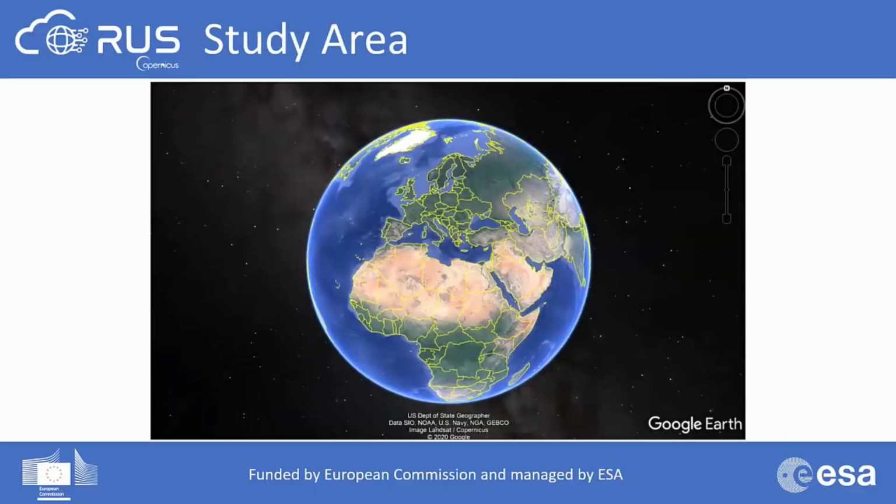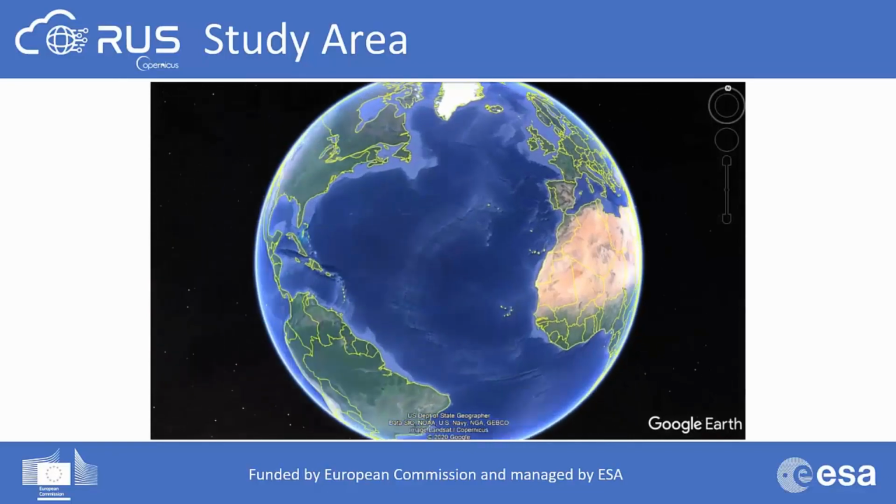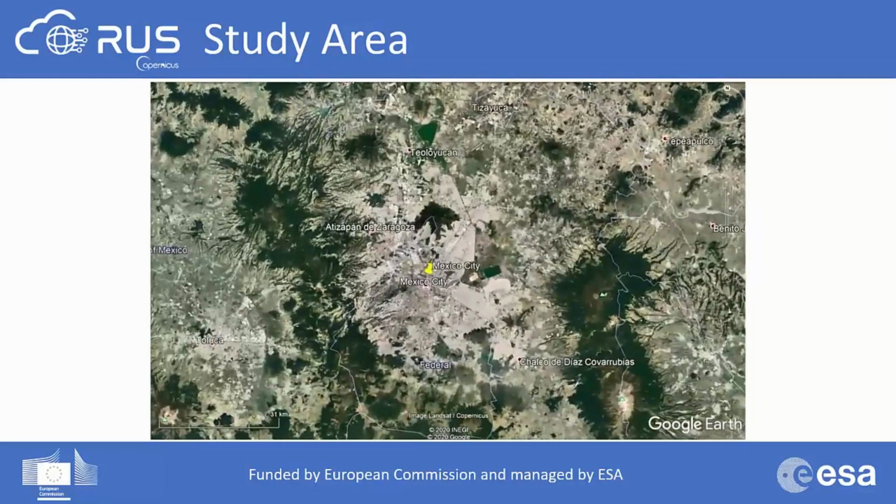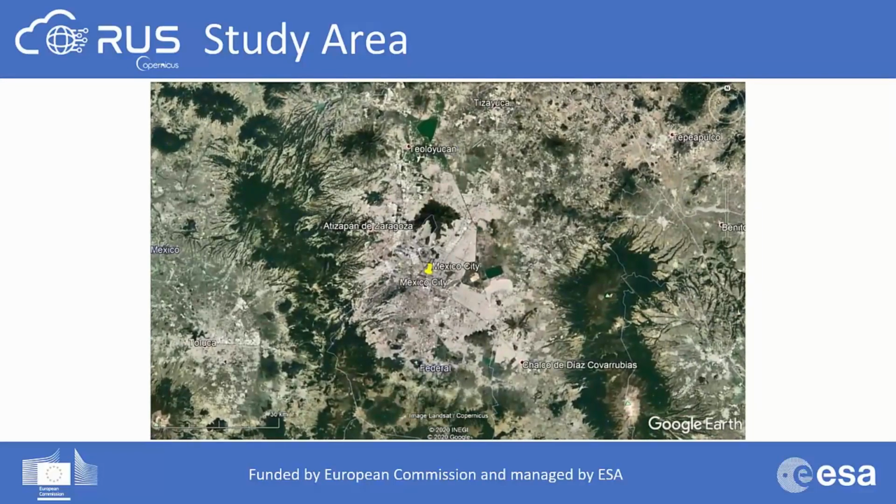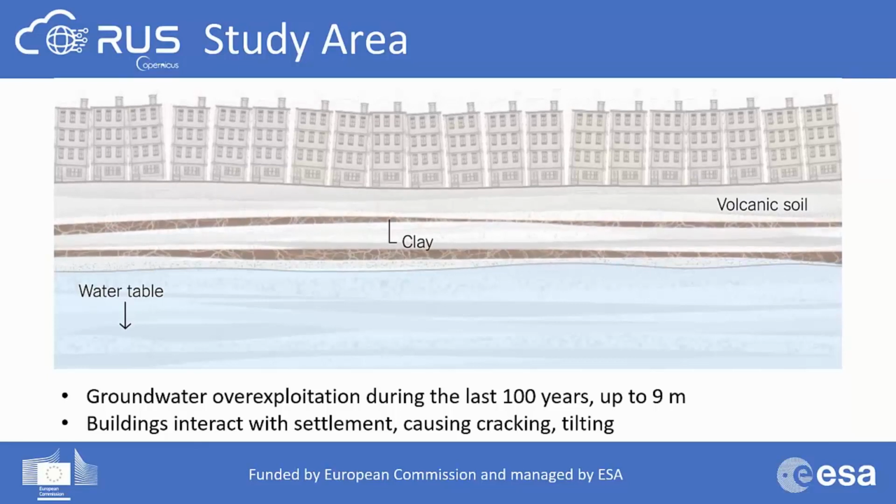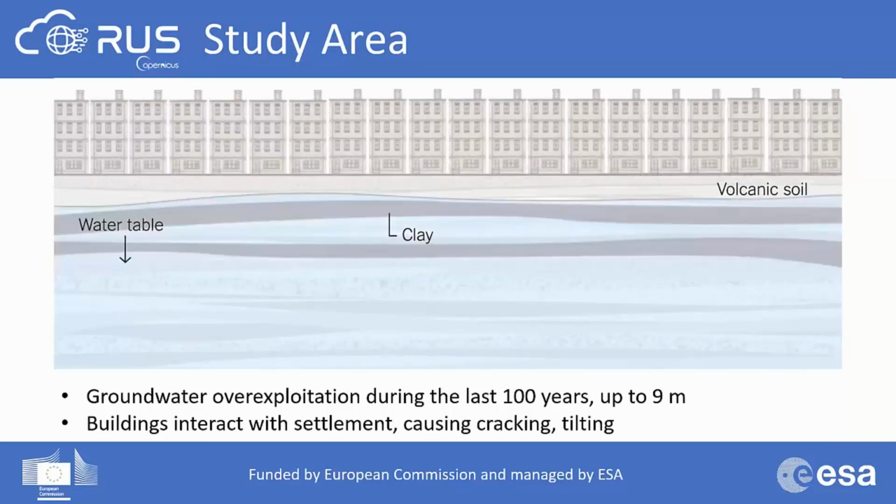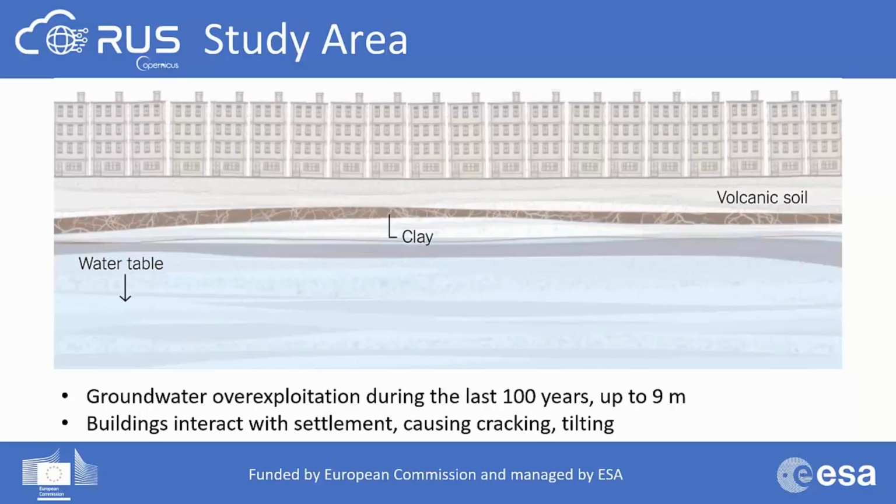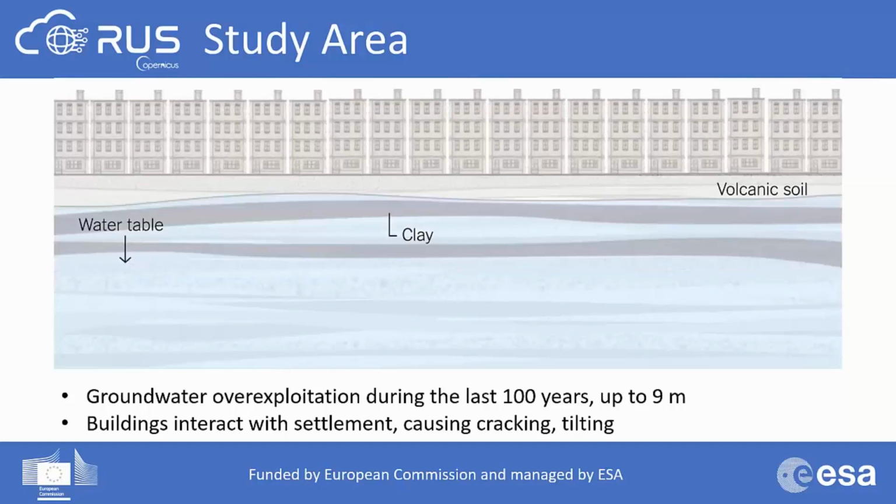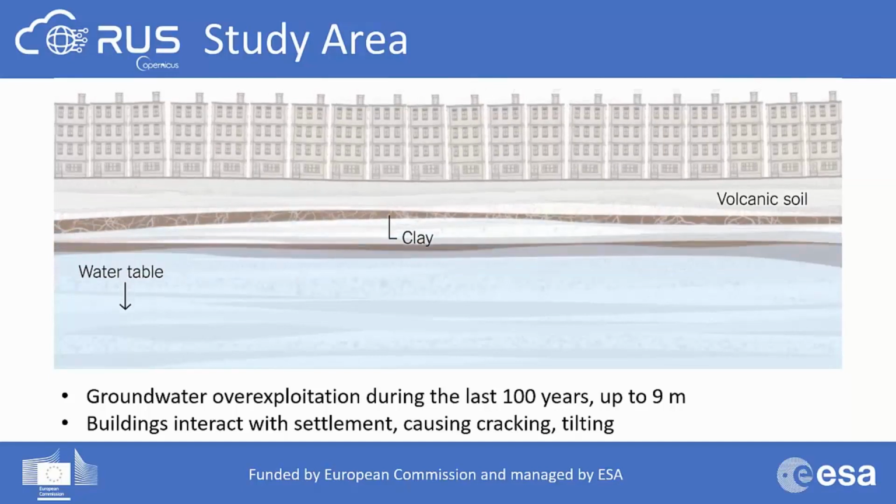Now let's have a look at our study area, which is Mexico City. The land subsidence in Mexico City is caused by groundwater overexploitation. The city is partially built on the area of a former lake. It rests on heavily saturated clay, which is collapsing due to the over-extraction of groundwater. Here we can see a model of how this mechanism works. Over the last century, the subsidence of the area has been more than 9 meters, resulting in damages to buildings, streets, sidewalks, sewers, stormwater drains, and other infrastructure.